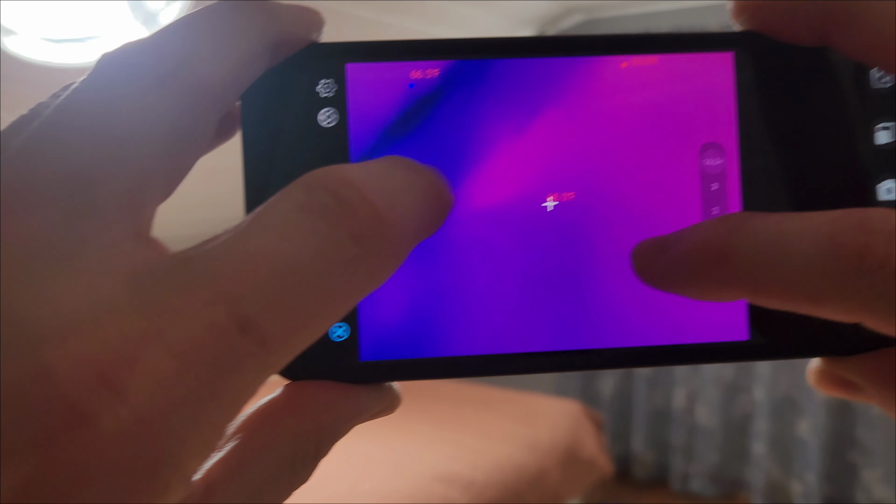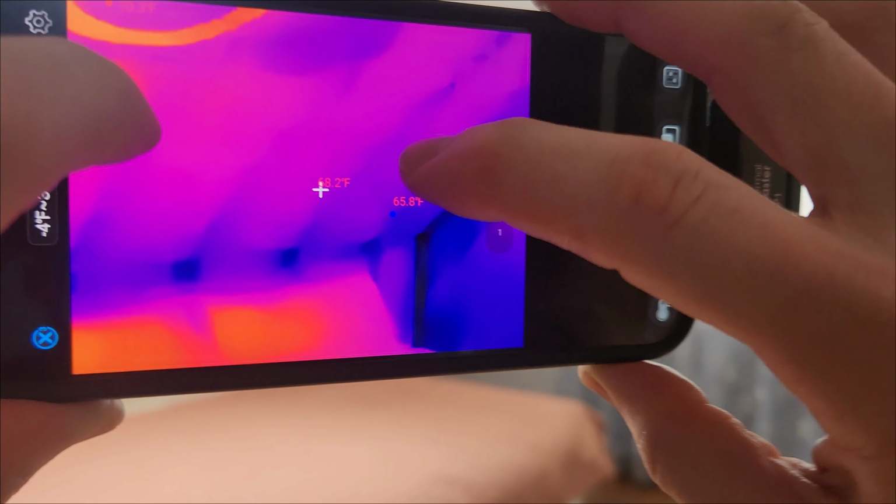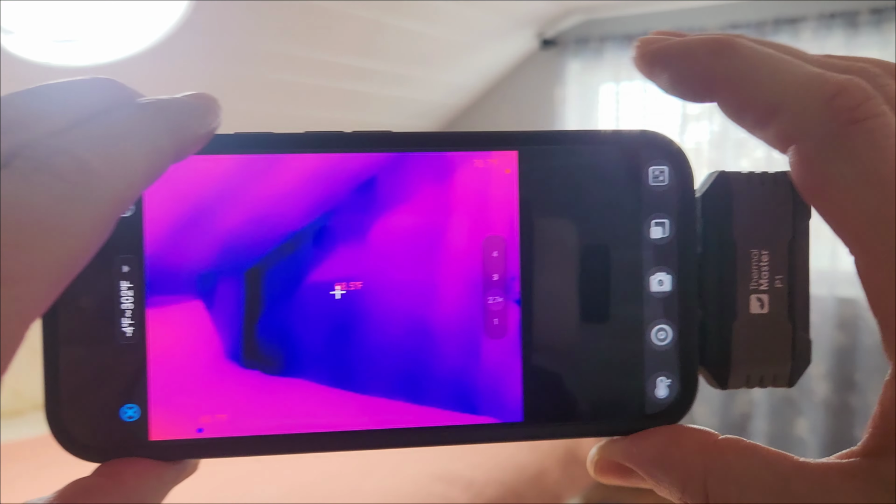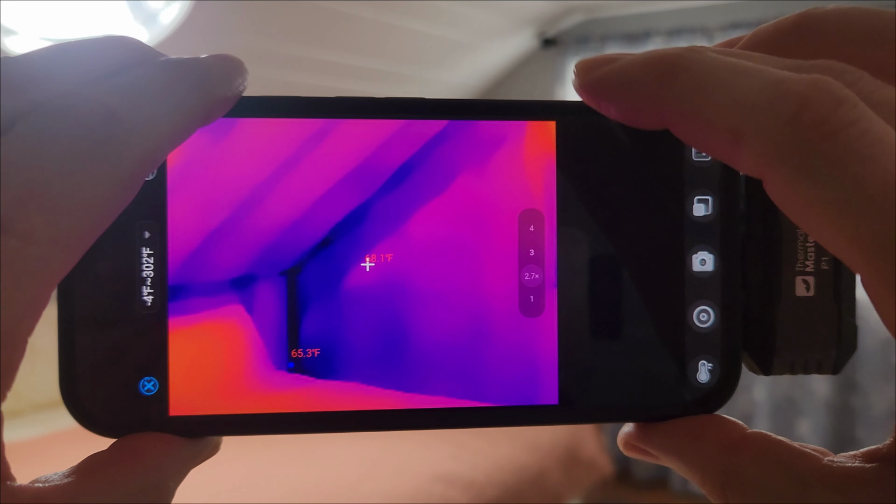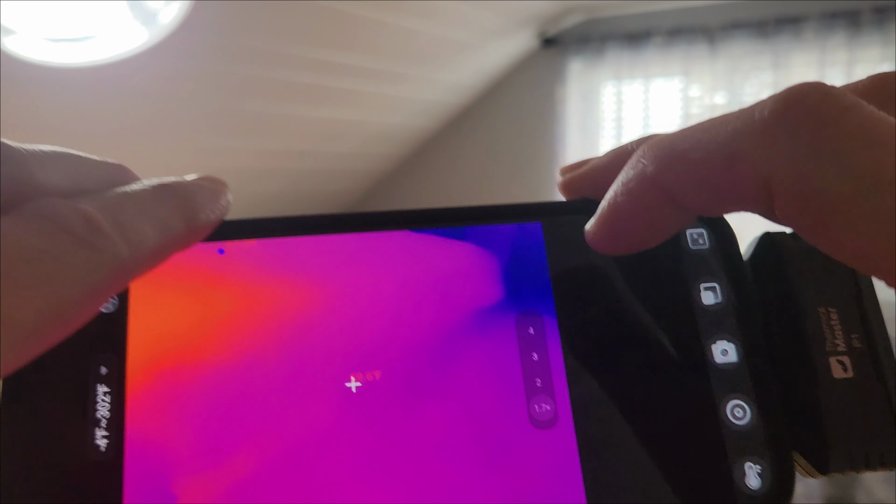You can zoom in on the screen and check out a more detailed view of the temperatures of the area. Super easy, convenient, and look, it's just this piece right here and a free app, and then you're ready to go.